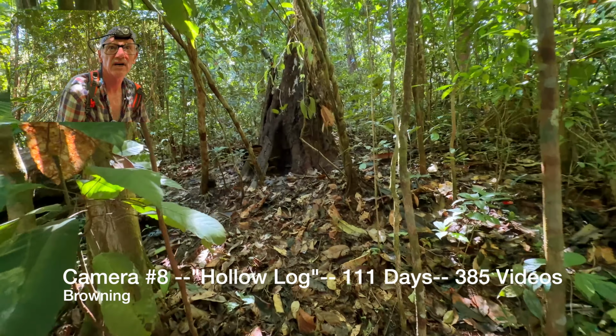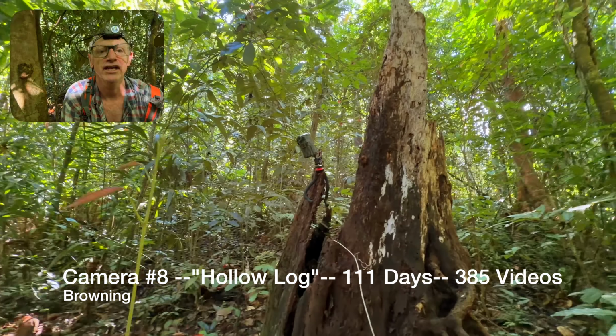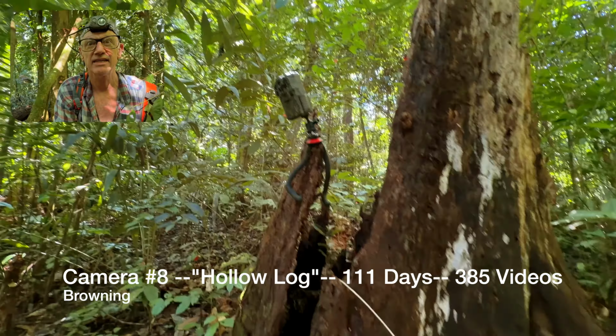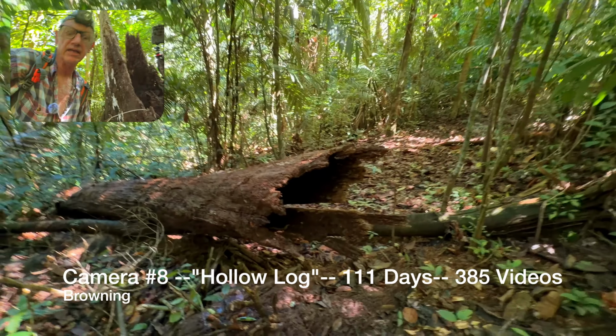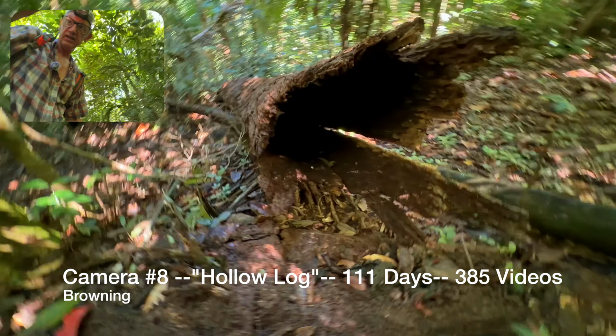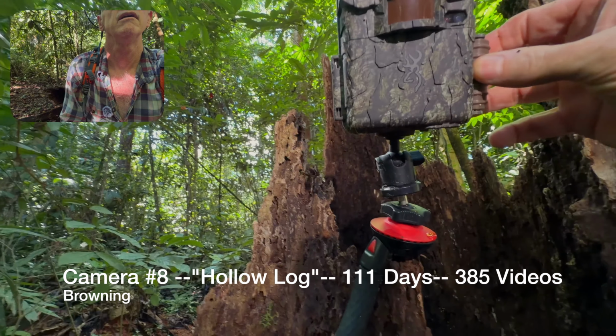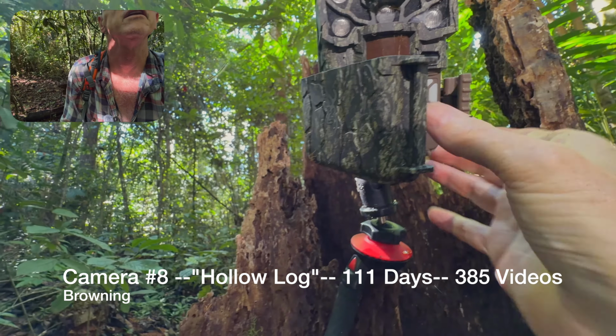Oh my gosh, we might have a slight miracle here. 3 months, and this camera stayed balancing just like this. The big question is, are we going to have anything on it? The cool thing about this camera is that, look, it looks this way. It looks into the center of the log for any kind of critters that might be in there, and anything crossing the log, and anything coming down the trail. I can only hope that we have a little something in here. This log is so rotten.